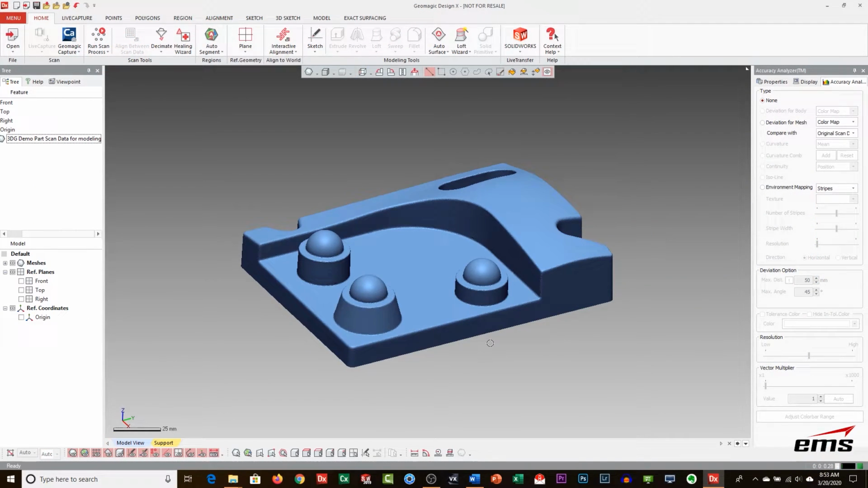All right, so next up is Design X. And what's different about Design X than VX Model and the Geomagic for SolidWorks is it's a standalone product, meaning it has a full CAD system in it, as well as all of the mesh editing and surfacing tools. And it uses the same Parasolid modeling kernel as SolidWorks, Inventor, and Solid Edge, and the same sketching tools.